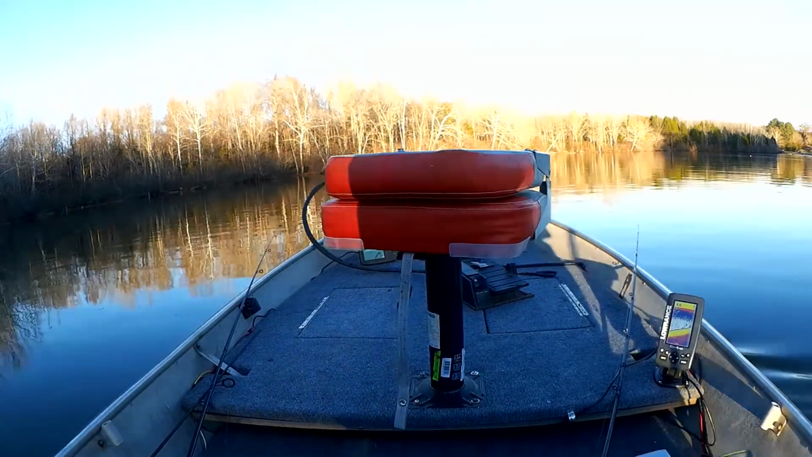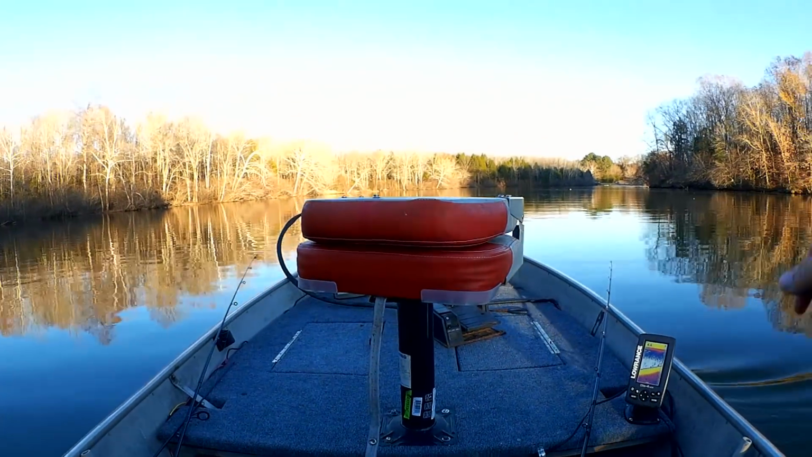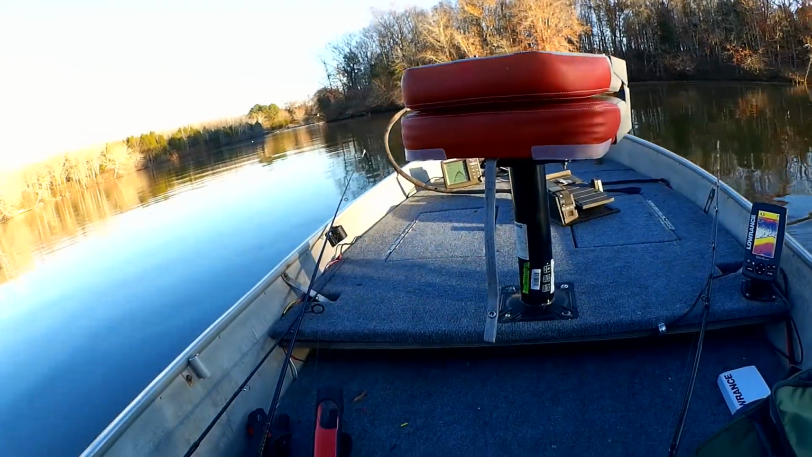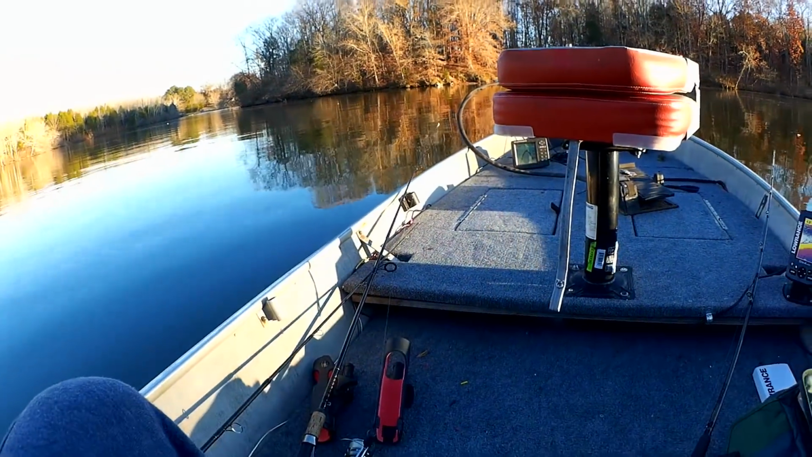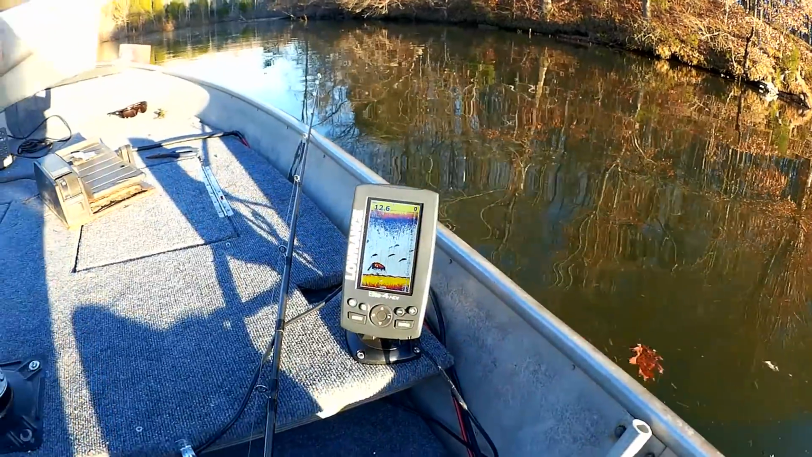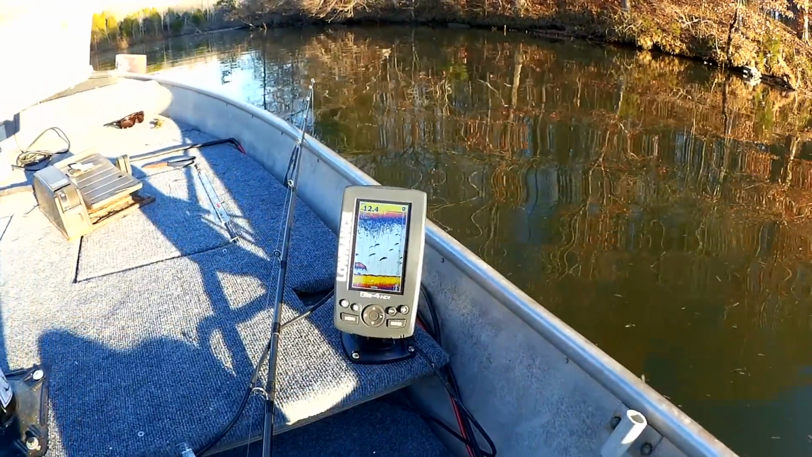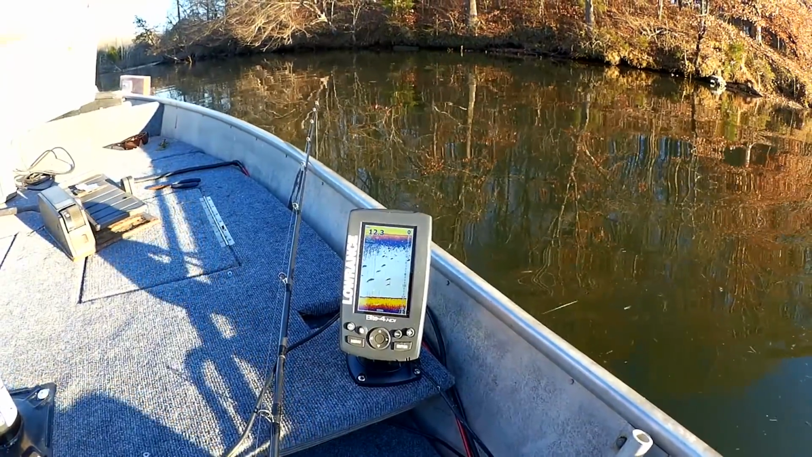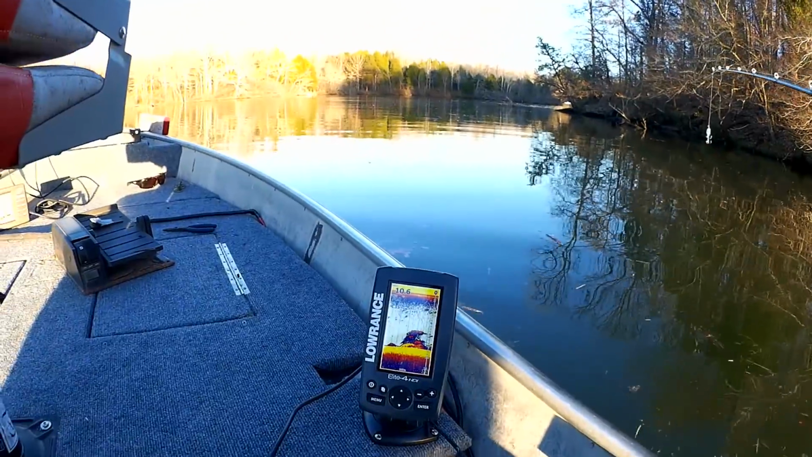5 feet. This is getting really, really shallow. The fish finder is very boring on this side. This side though, that's where all the good stuff is. We're just going to cut across real fast. There's something right here. Is it a little school of shad or a big fish? I never know what I'm looking at, but I could use all the help I can get trying to learn how to read this thing. Yeah, there we go. What's that?